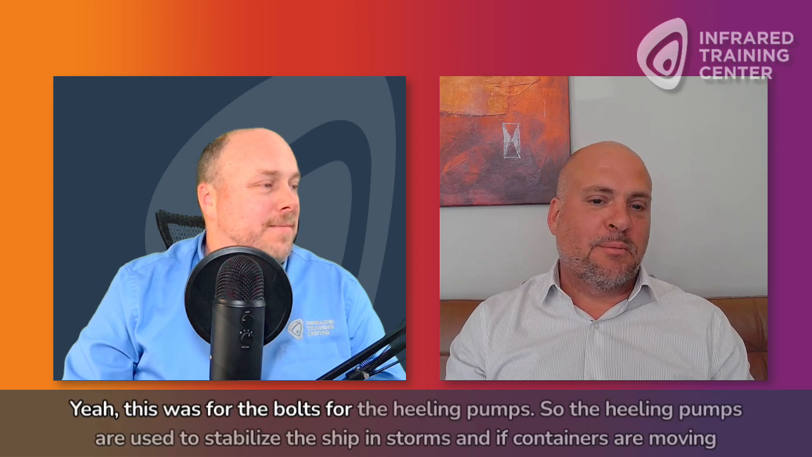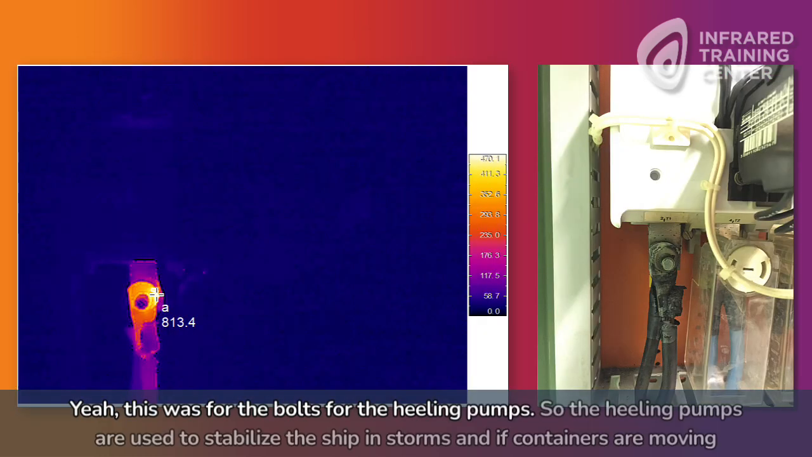Well, Fredrik, I saved the best one for last here. I can't believe this one. Are we really looking at, is that number right? We're looking at over 800 Celsius. What was this one? Yeah, this was the bolt for the healing pumps.